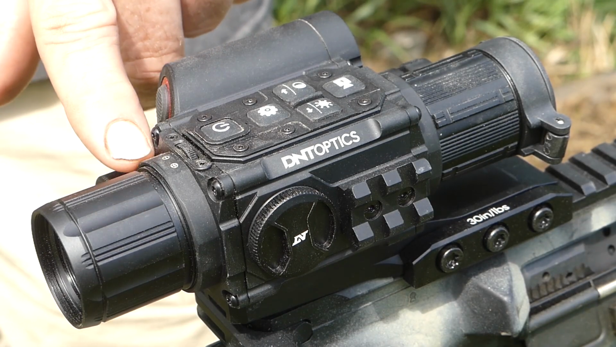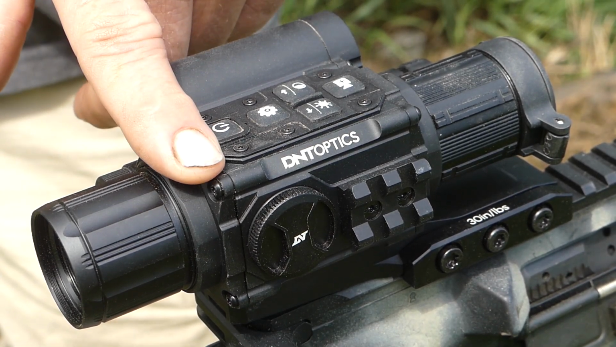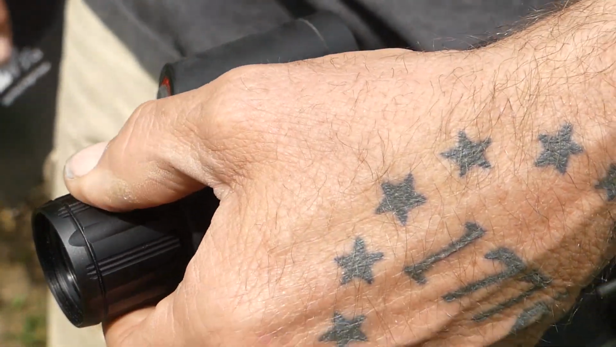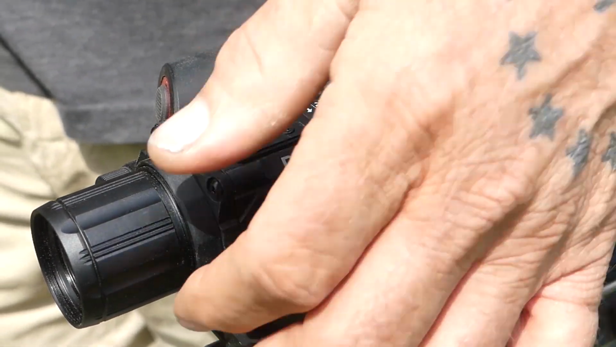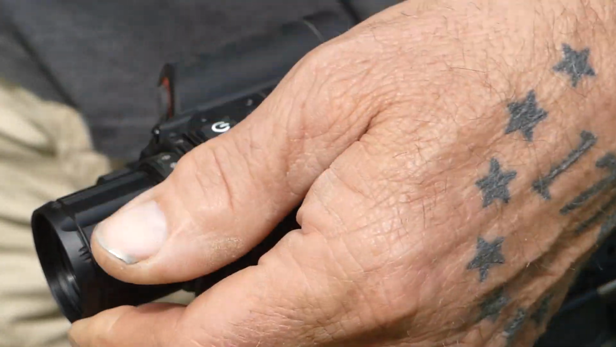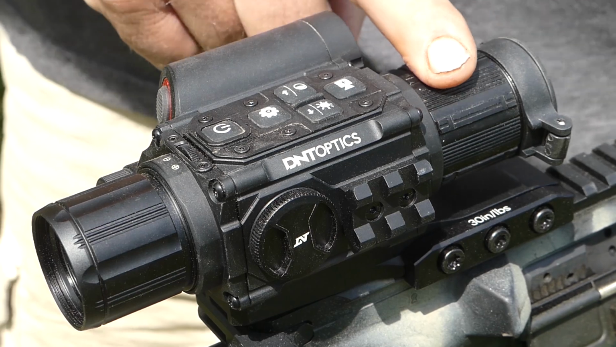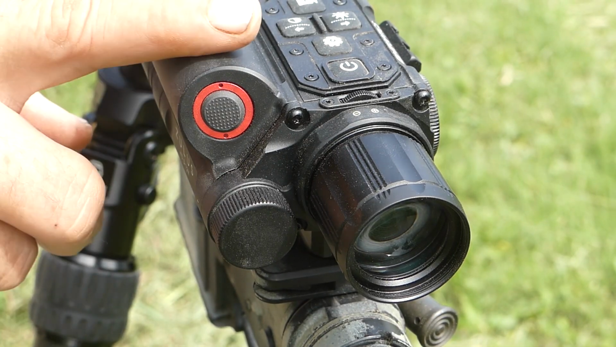Right in here, you're going to have a little scrolling knob. That's going to be your zoom. So this is a 3x12. This is going to be your ocular focus. You have 2 of those, one in the front and one at the back here. This is going to do your reticle focus with this knob here, and then this one will be your picture focus. Right here will be your rangefinder.